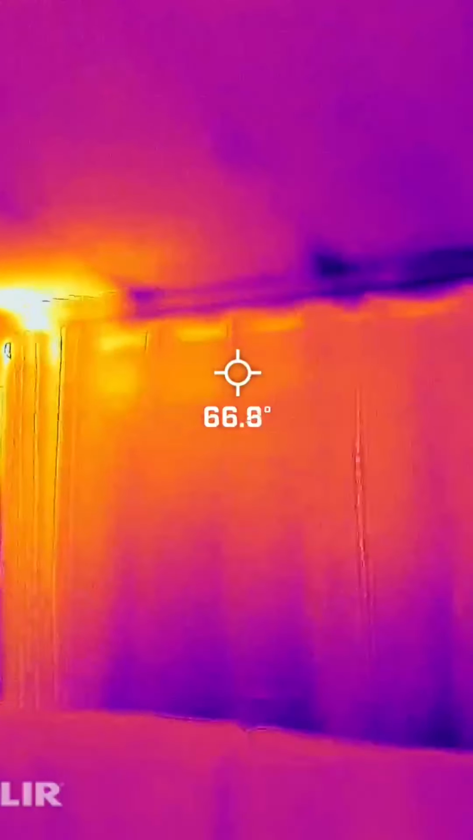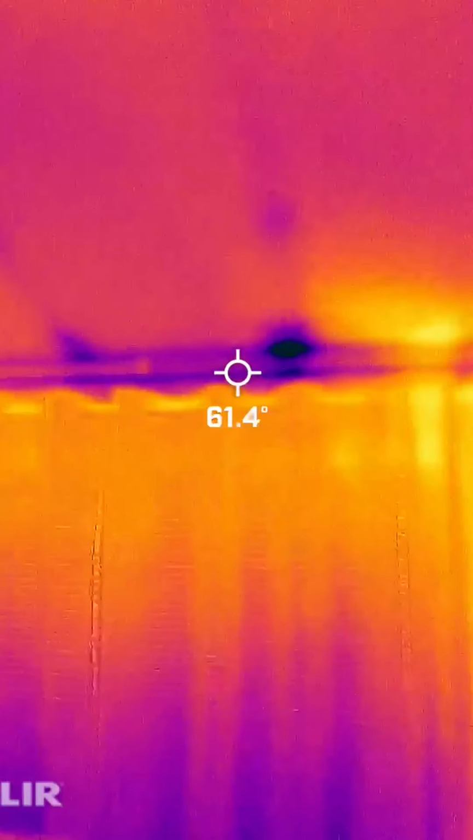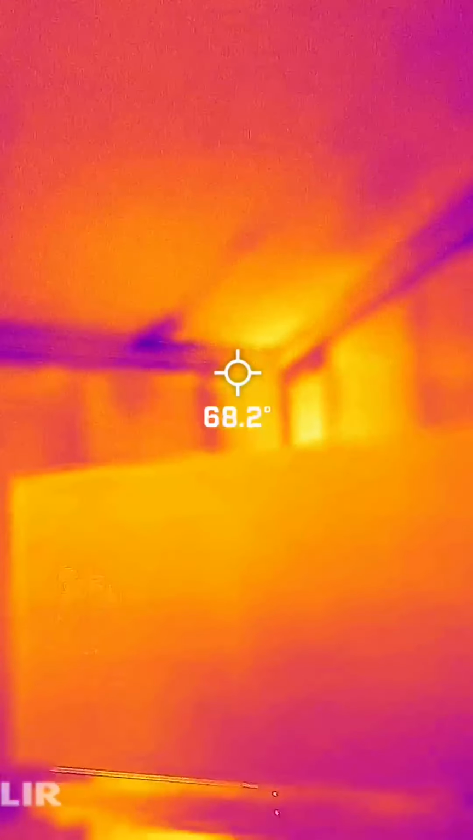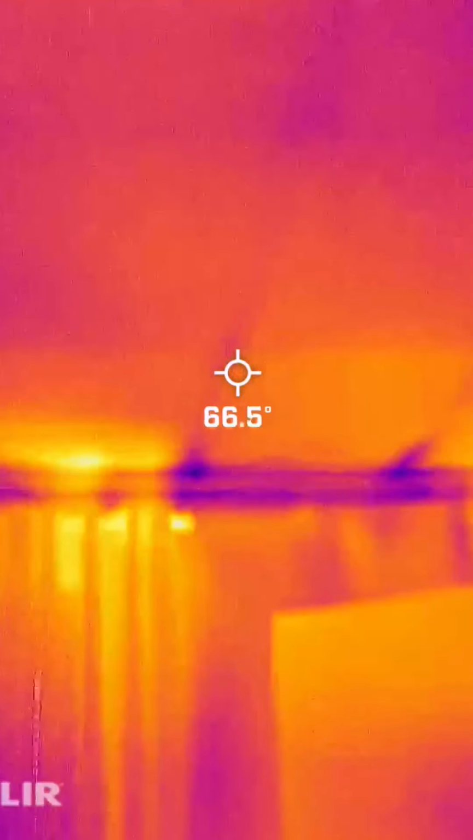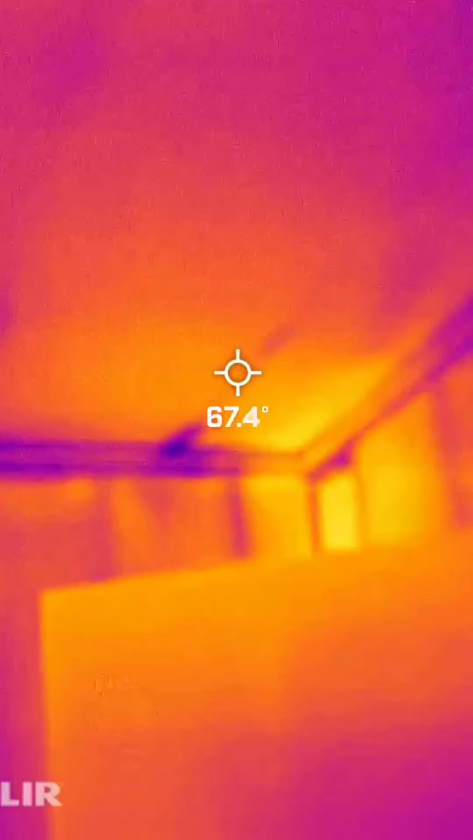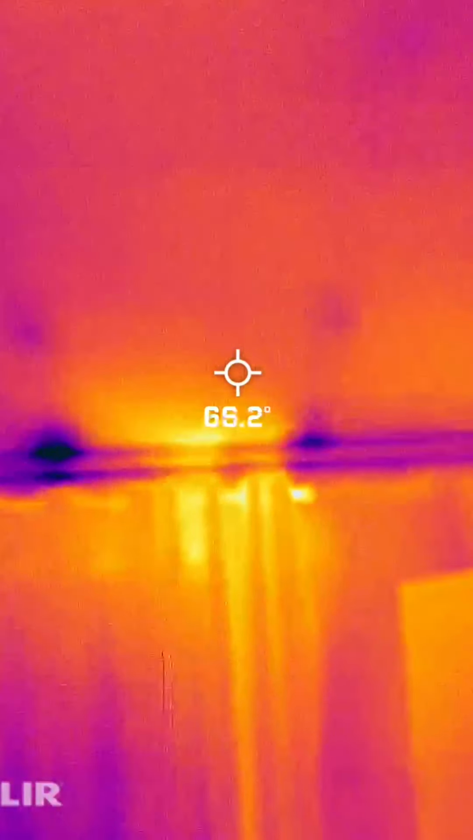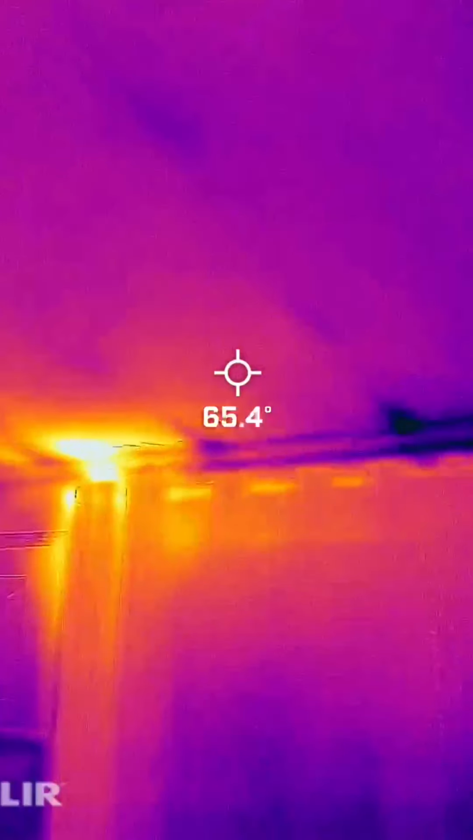Now here, you can actually see in my ceiling, right up here at the edge is where the ceiling comes down and meets the wall at really sharp angles, so they can't get insulation down that far. Up here, further, the insulation is okay. You can actually see the studs through the ceiling. See them there? The studs are actually passing heat. That's why they're showing up in a darker color. Very interesting. The areas between the studs are a little bit warmer.